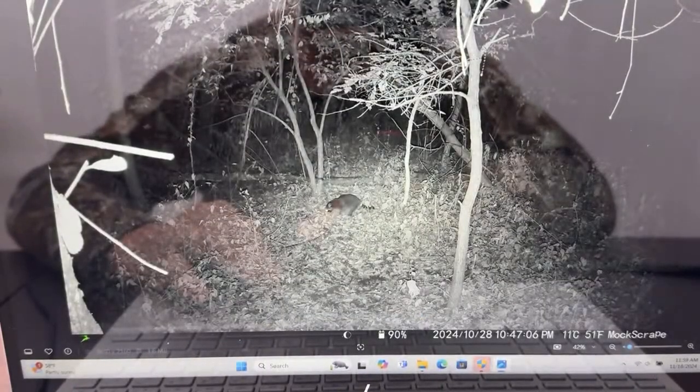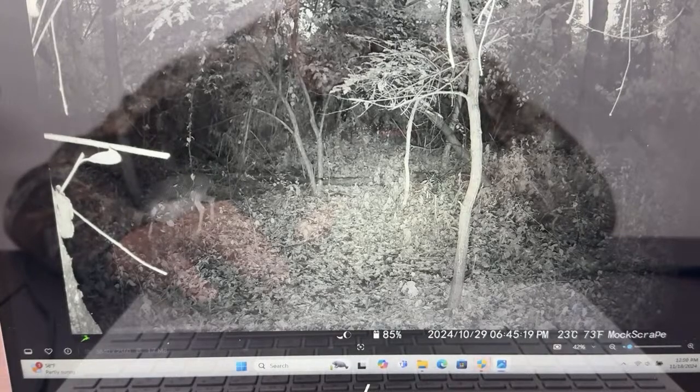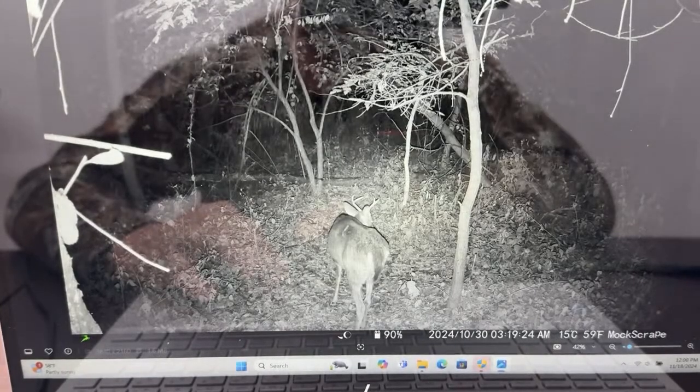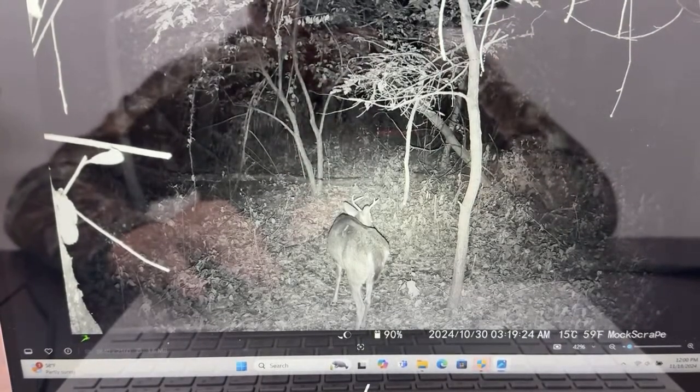There's a raccoon, the notorious raccoons everywhere. There's another doe with the licking branch, the licking vine. Very cool, and a good quality picture. You can see my shadow behind you, so I apologize for that, but you can see the majority. There's a small buck right there, an up and comer.